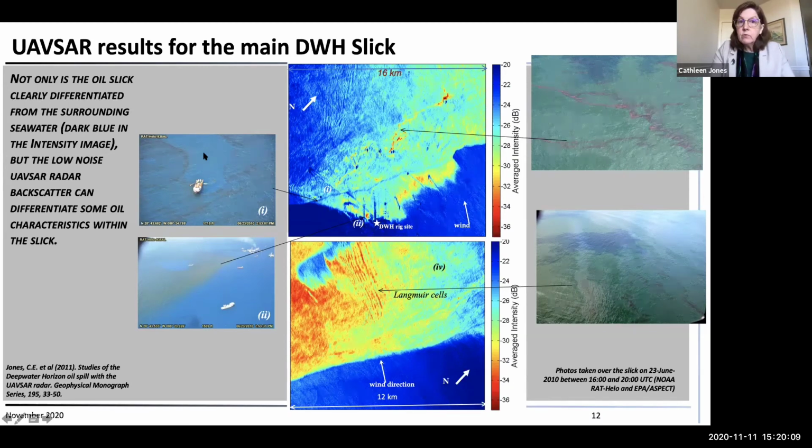We see the trail of a boat, shown here. We see high density of oil at this location close to the Deepwater Horizon rig site here. And so there was a whole lot of things that indicated that not only could you detect oil with L-band, but you could also, to some extent, characterize the oil within the slick.